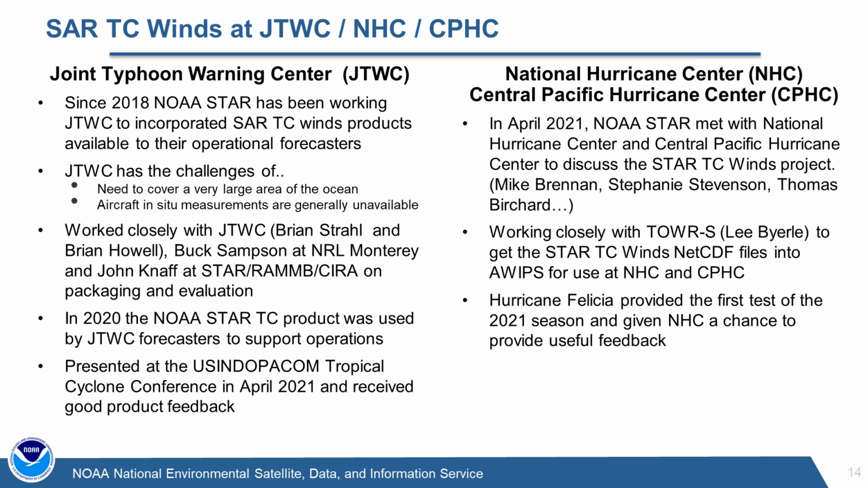We presented our results here at the conference that took place in April 2021, and we received some really good product feedback from the community at that point. So we had a great relationship with Typhoon Warning Center. We have been actively working this year to engage National Hurricane Center and Central Pacific Hurricane Center.